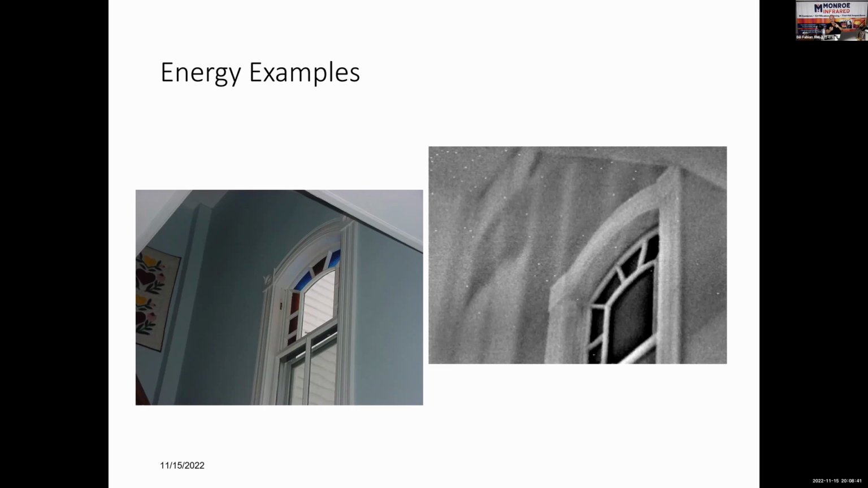2x4s have an R value. Drywall has an R value. Insulation has an R value because they're insulators. Nails and screws are conductors. They move that heat energy faster than anything that wall's made out of. So if you're inside the house and those nails show up cold, then it's colder on the other side of the wall. If they show up hot, it's hotter on the other side of the wall.